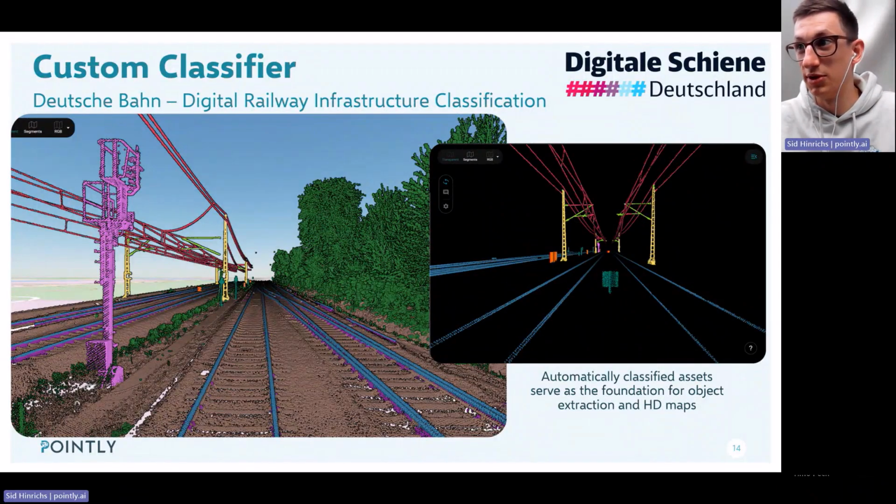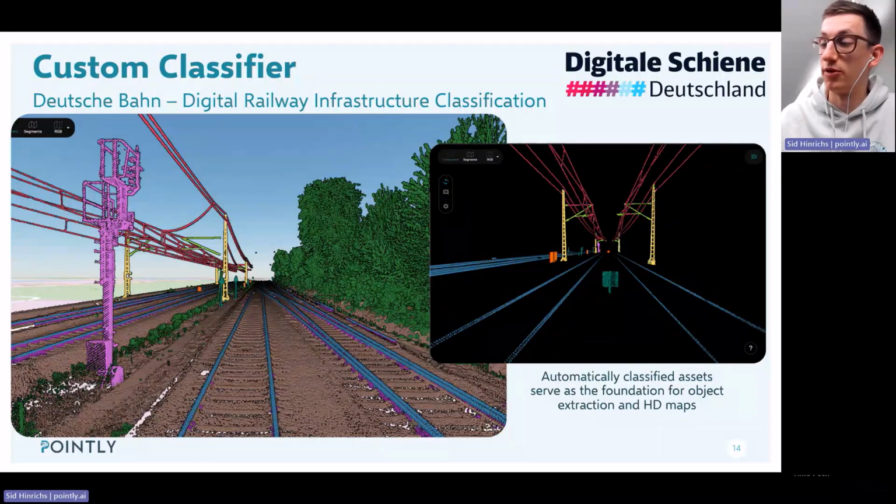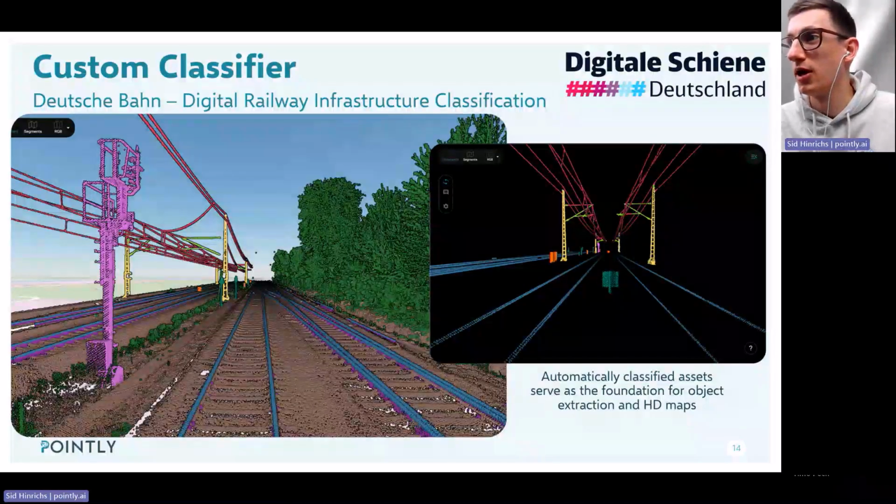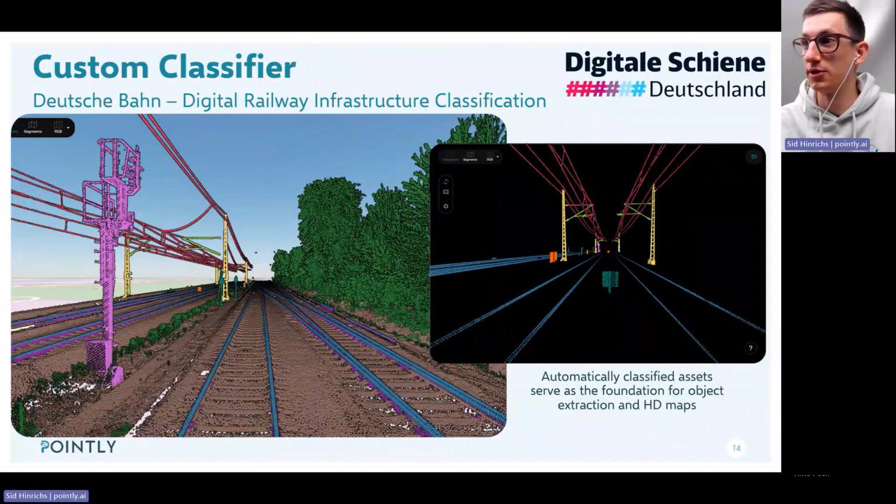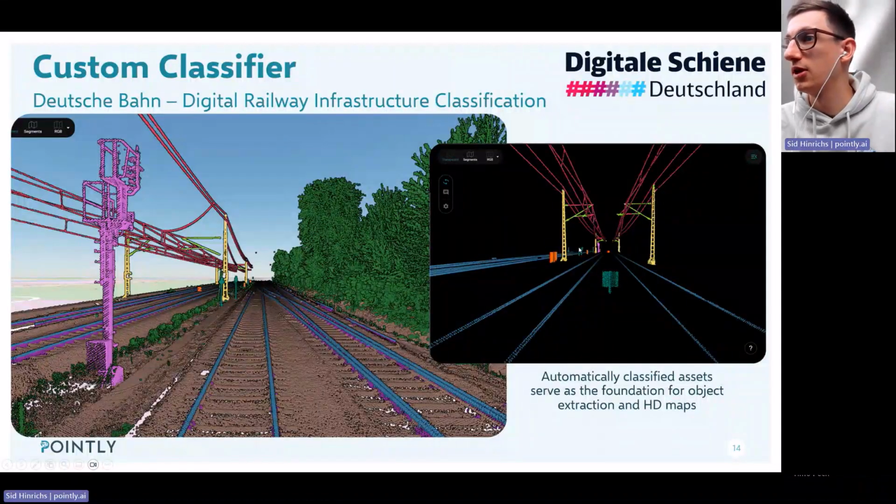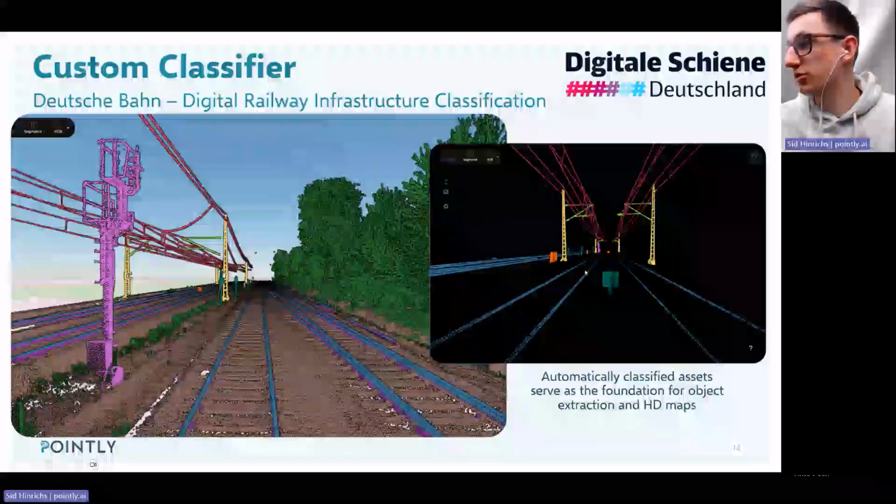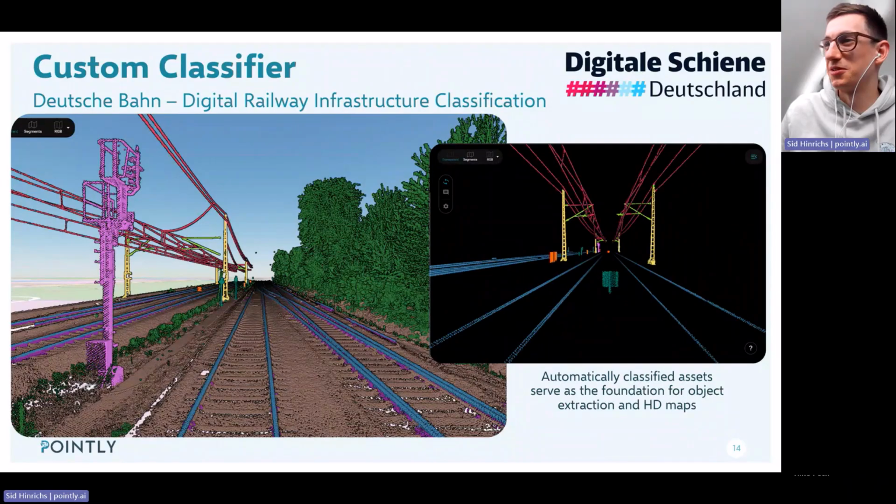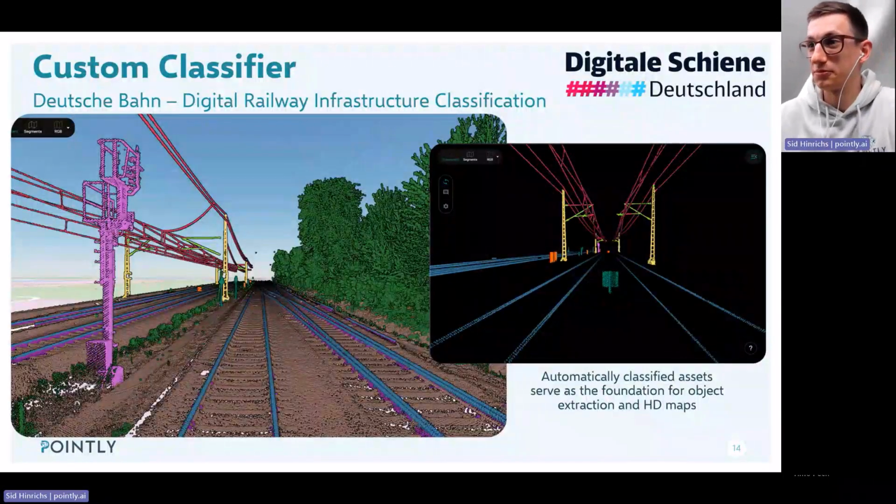So we need several iterations or a very good training data set in the end to cover all of those use cases and environmental changes to make the classifier work well. And once the classification is done, we can extract specific objects of that, and also this data is used for the creation of digital HD maps for also supporting autonomous driving on trains, for example.